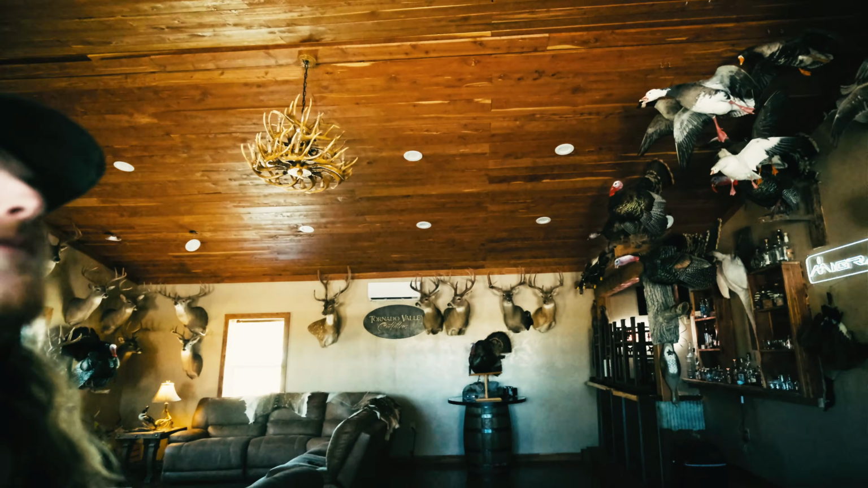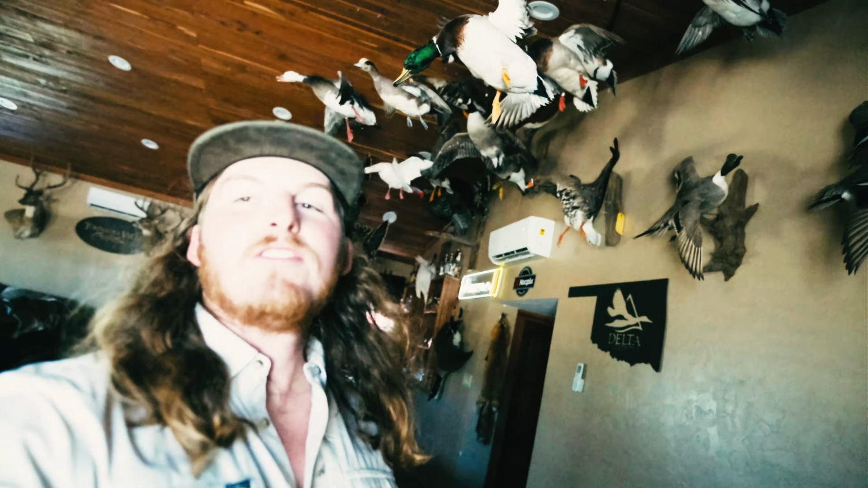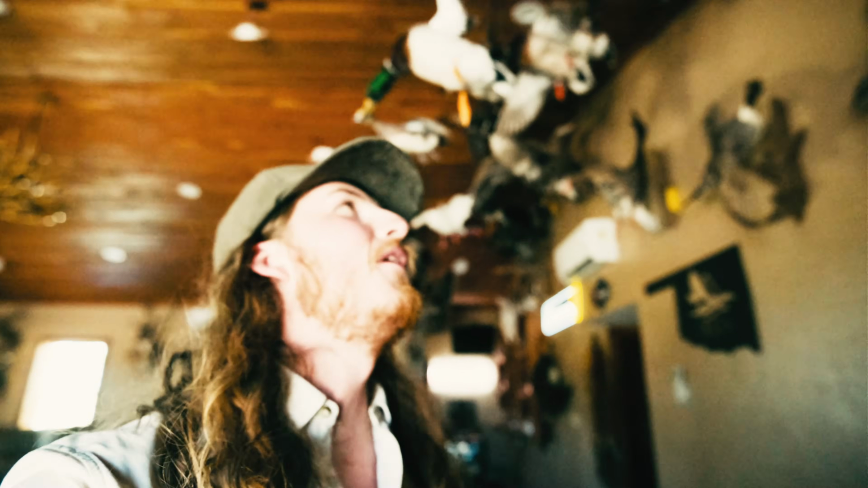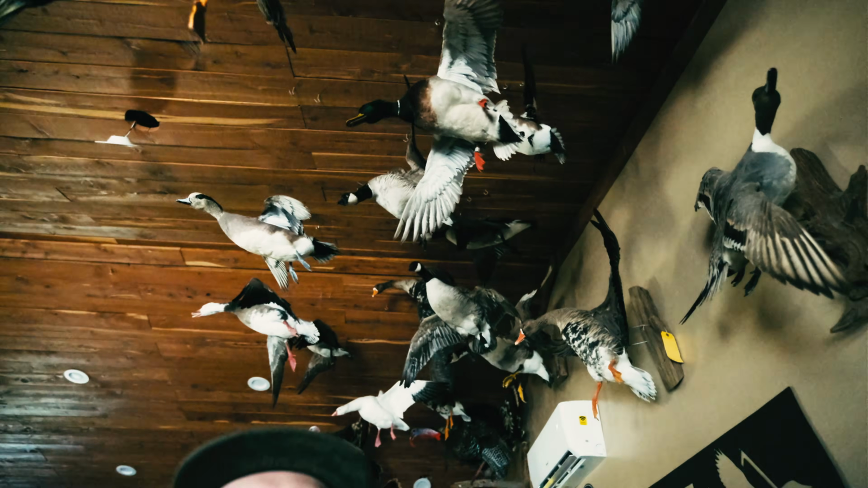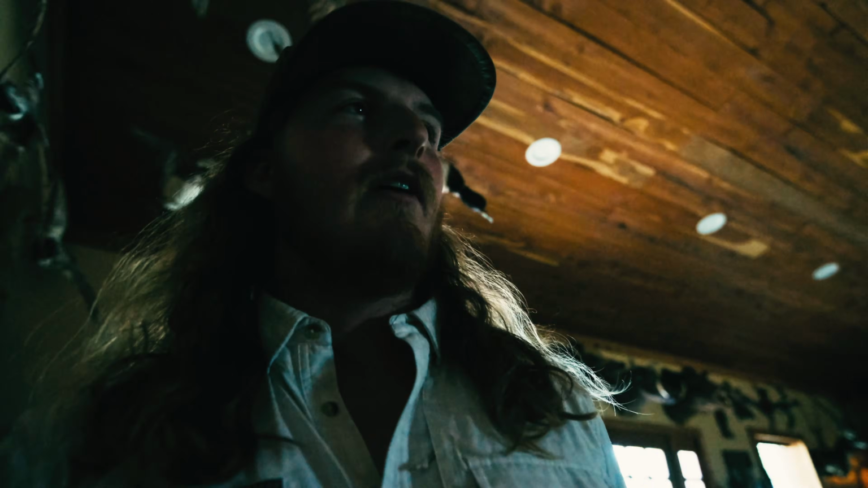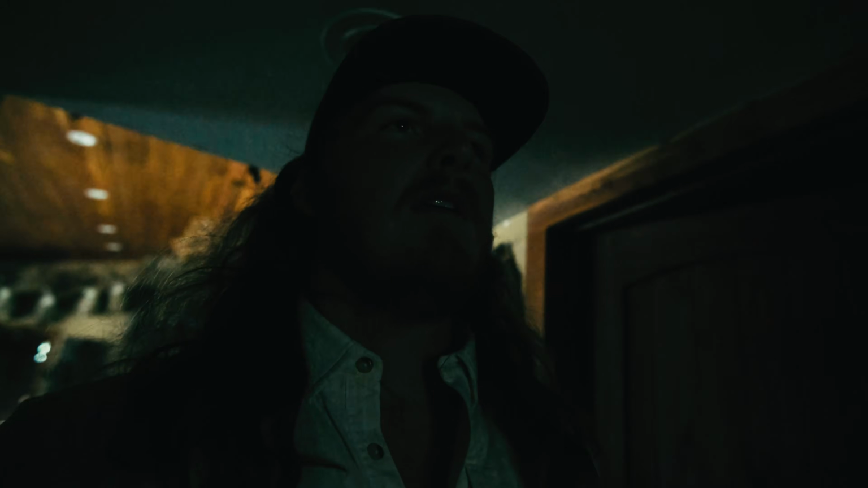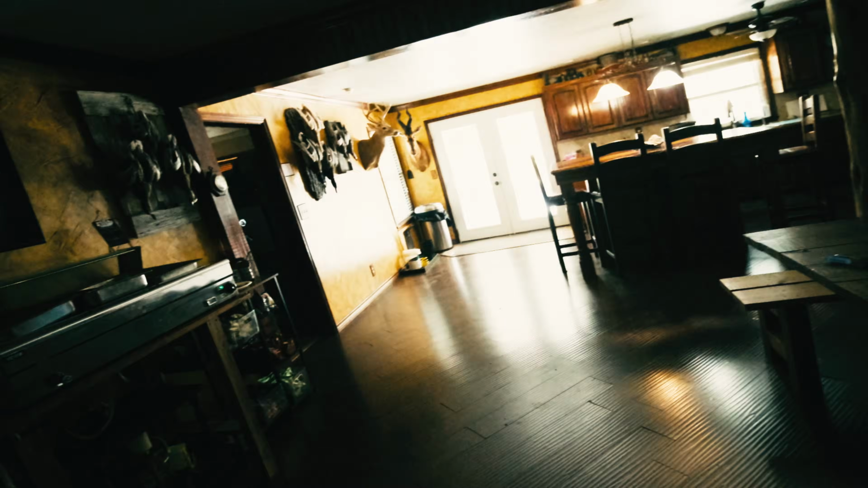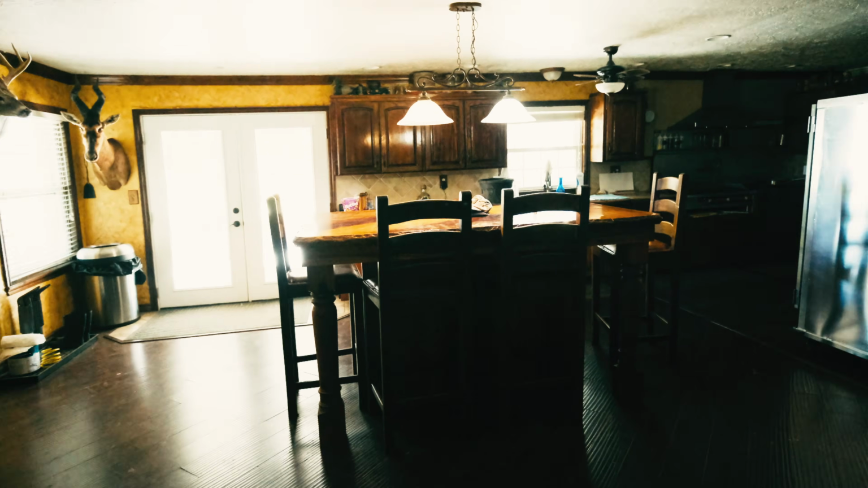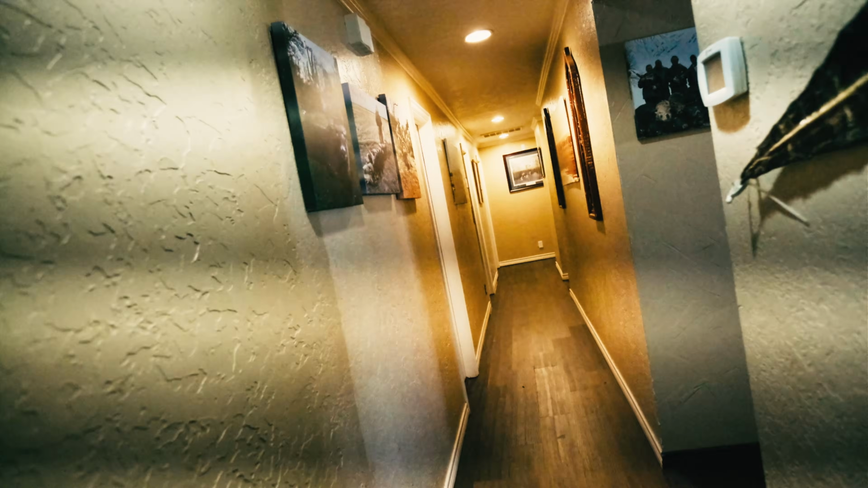Check this out, and these are awesome. Or I should say when, stay tuned for that this fall. Getting to waterfowl hunting, you know, that's really cool. All the hanging waterfowl. We got a super cool little living area in here, and then go in. Nice dining area for everybody. Kitchen, and then you just got all your bunks down here.